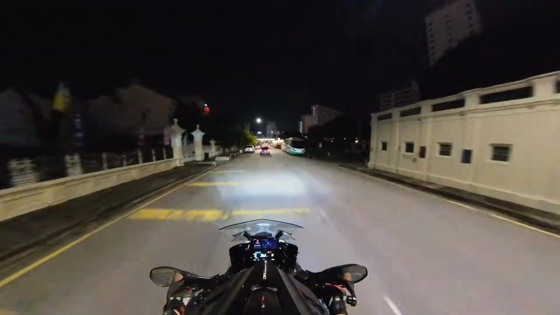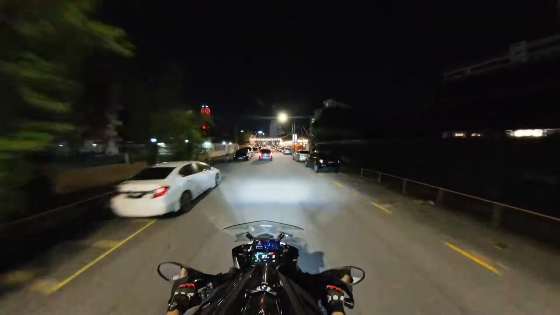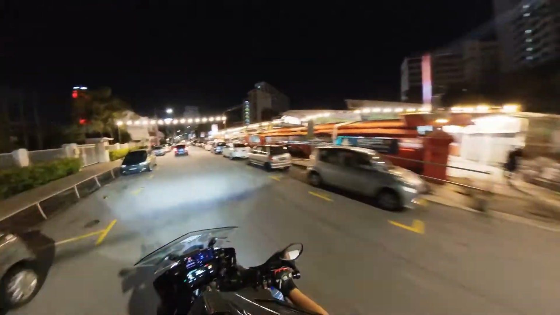Some nice restaurants at night. I used to go to this Indian restaurant, which was from one of the converted colonial houses on the left.